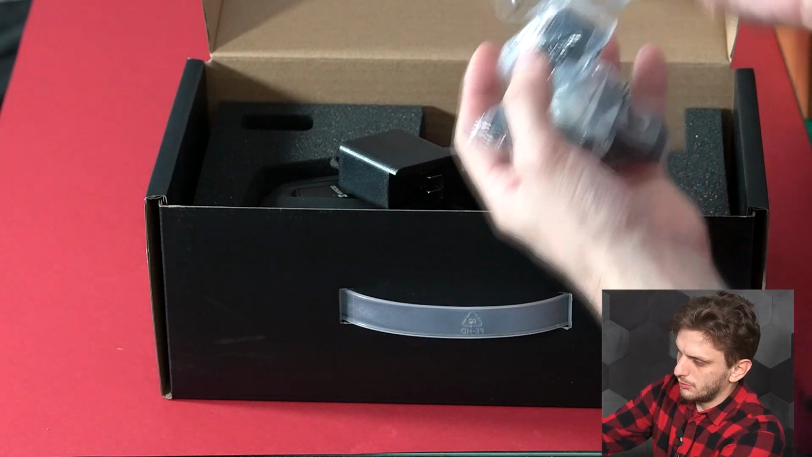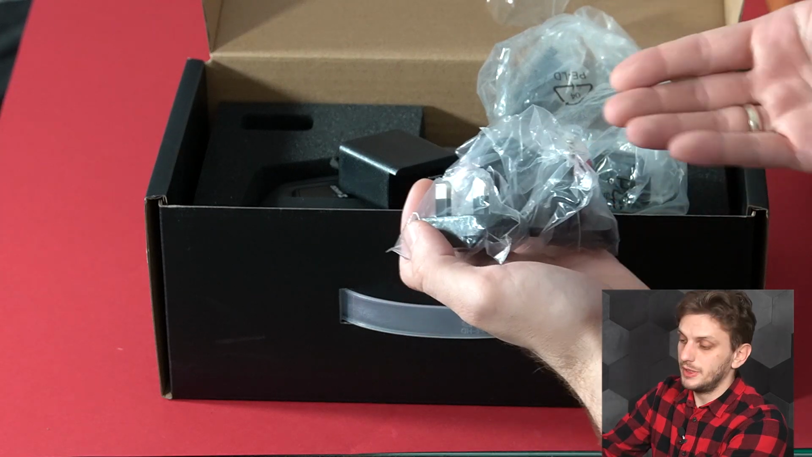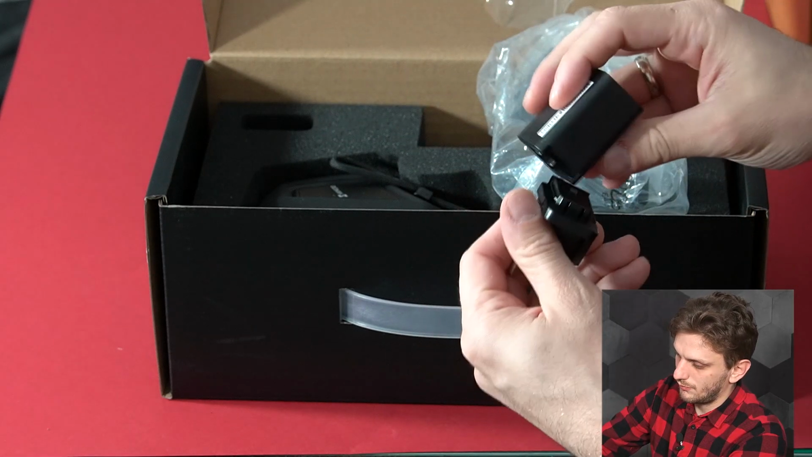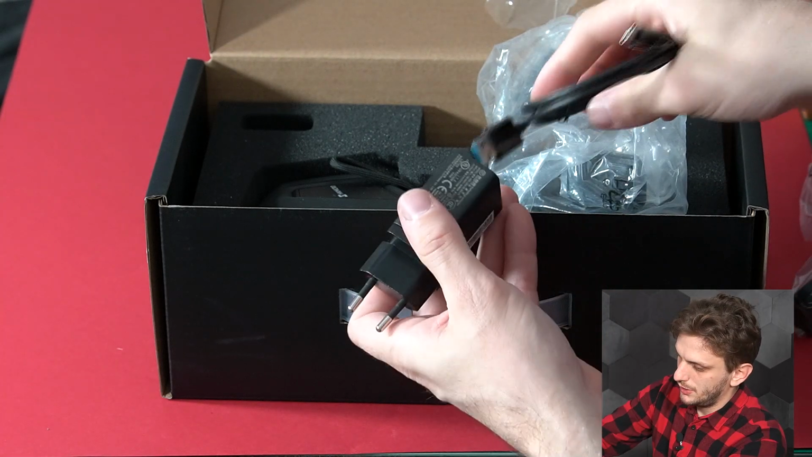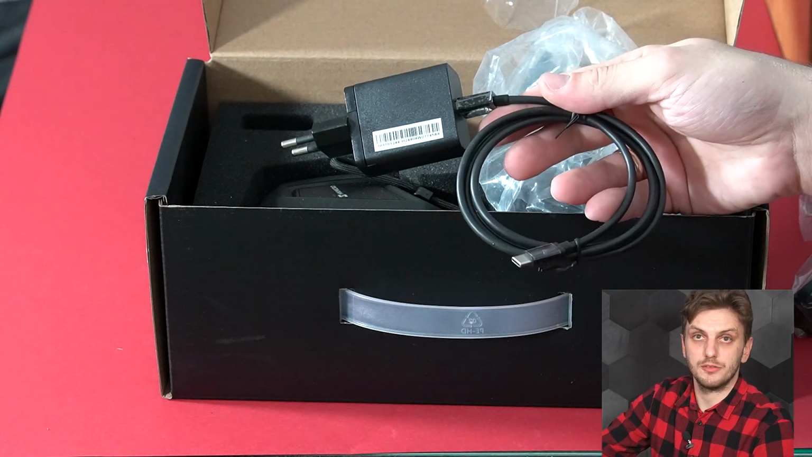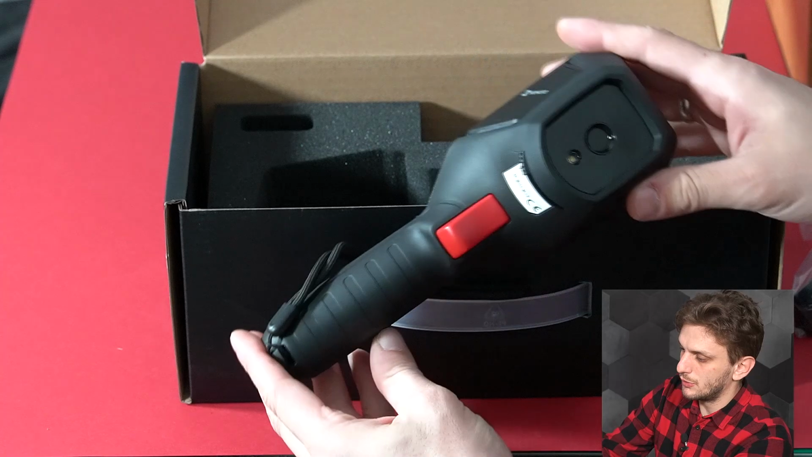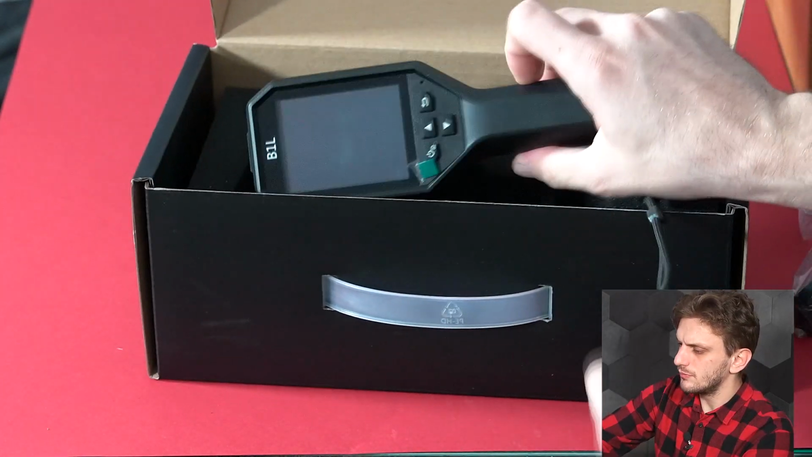And we also get a bunch of these adapters. So depending on the country in which you are in, one of these adapters will most likely work for you. So for me it will be this one. Simply clip it on, USB goes in, and I'm ready to charge the device. And finally we get to the business end. So this is the B1L camera, and we'll be checking this out in just a moment.